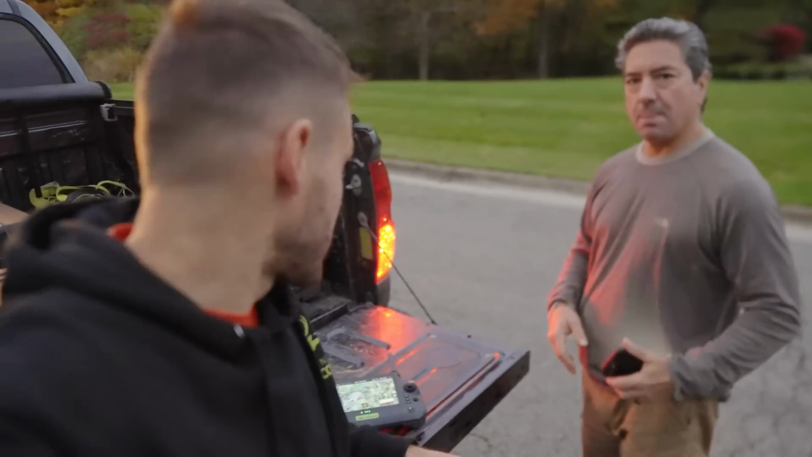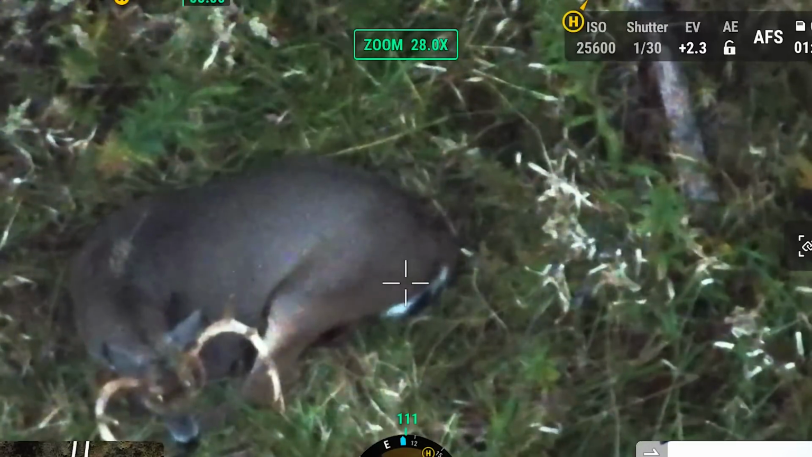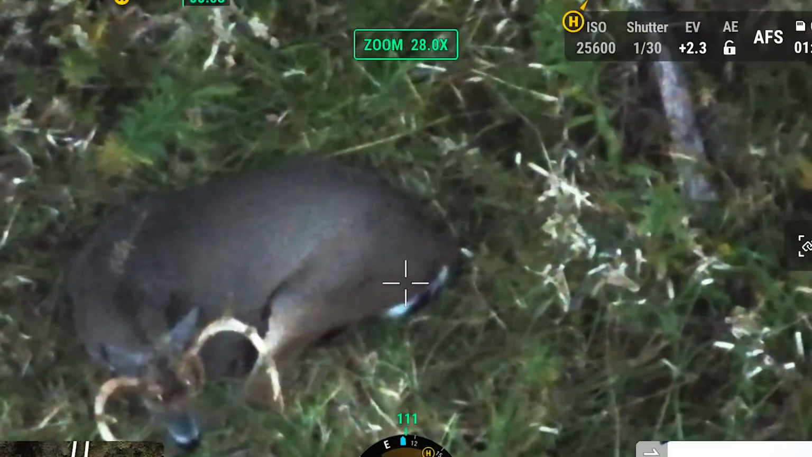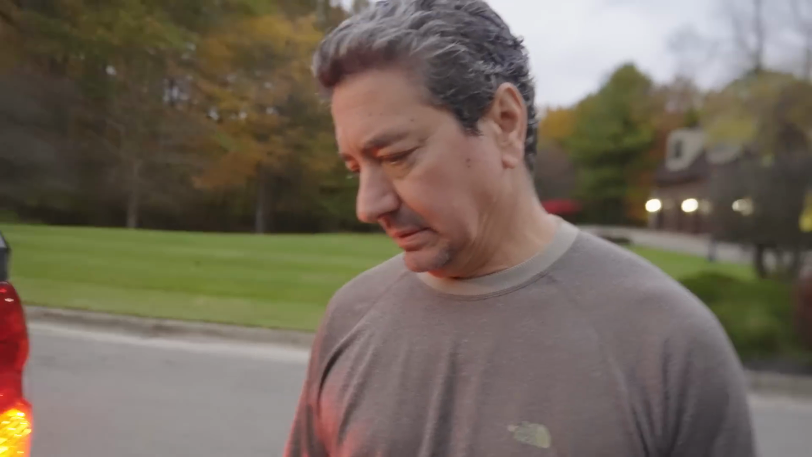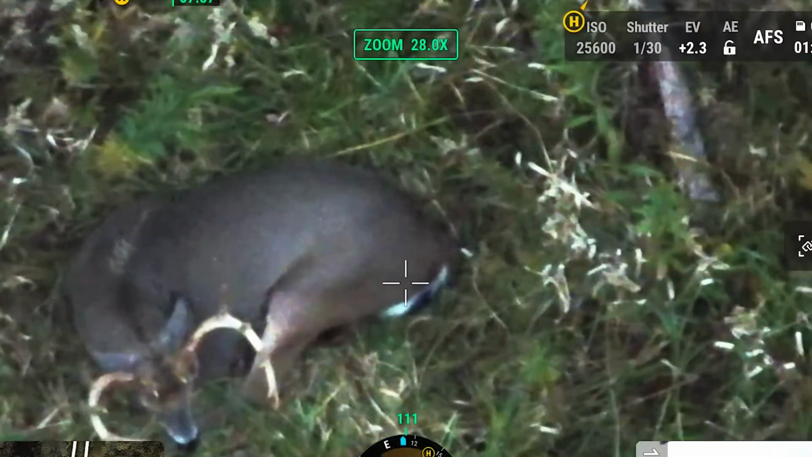All right, we just found his buck, bedded down. I would say he ended up going probably 200 to 300 yards from where he hit him. Thoughts on this technology? I mean, doesn't this just give you some kind of closure? Absolutely amazing. So I haven't slept for 2 nights, terrible mood, and this at least makes me feel happy that he's alive. Yeah, yep. That's something that we try to tell you guys, how this technology can help the sport, and it's this exact thing.